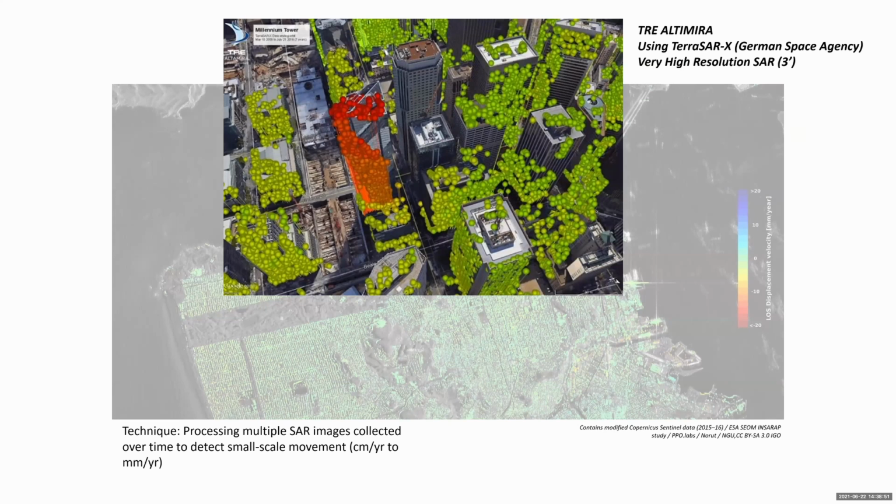Tre Altamira, a company based in Italy, got very high resolution synthetic aperture radar data, something like 3 to 9 feet, and used it to process many points on the building itself. This kind of capability is really impressive, so I wanted to show you what could potentially be done with this data.